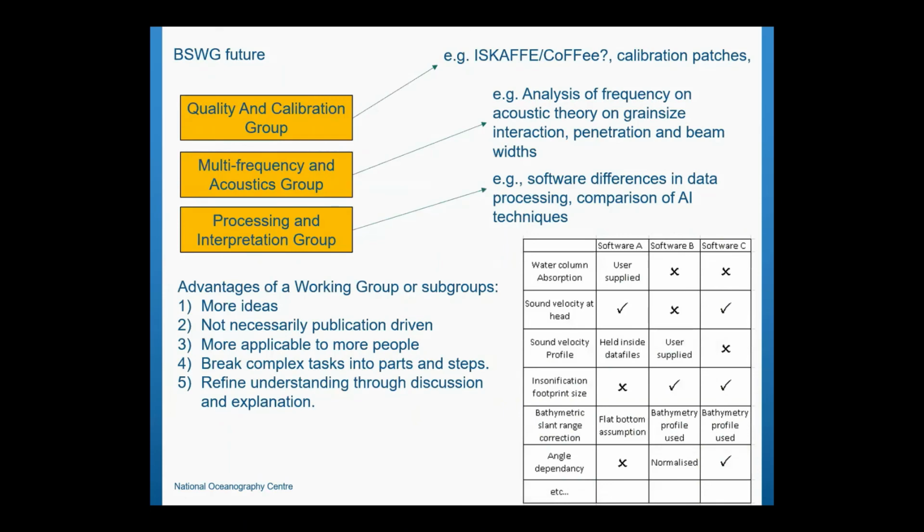So this is my little thing about the future of the Backscatter working group. I have a feeling that we are getting quite big, and I think we're getting unwieldy. I'm wondering whether we need to actually have subgroups. My suggestion, and this is an early suggestion, is that we go into a data quality and calibration group, to actually know what we're producing.